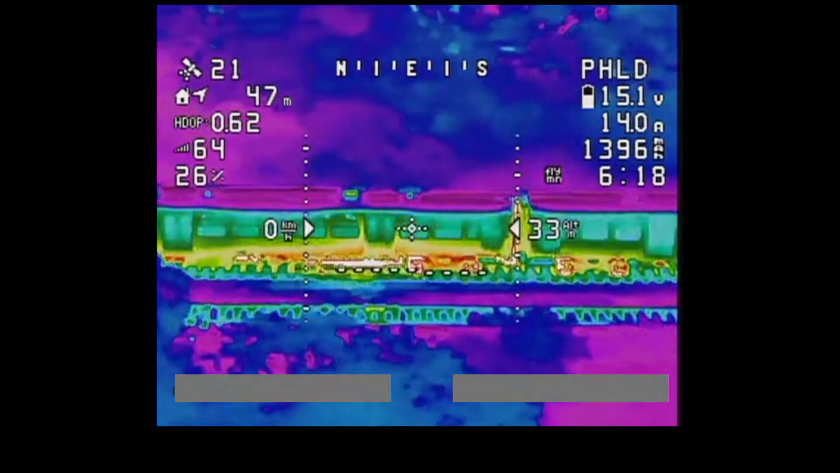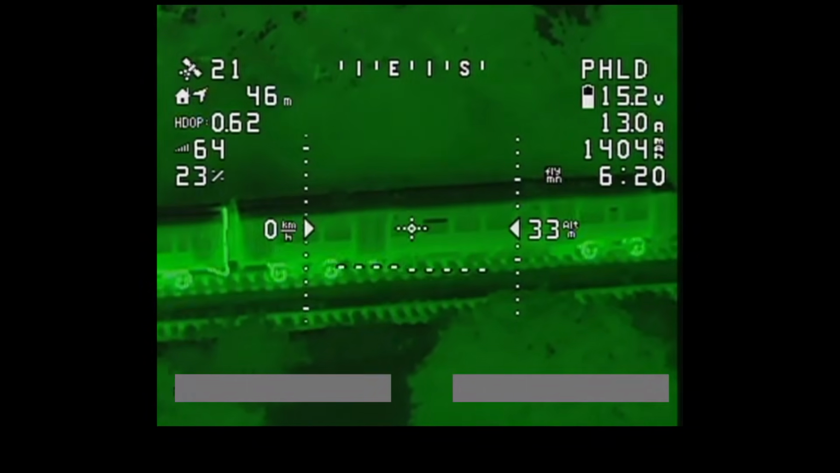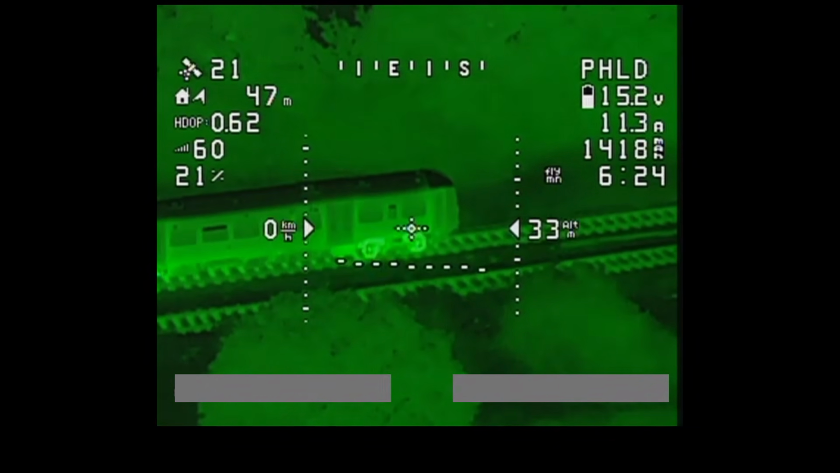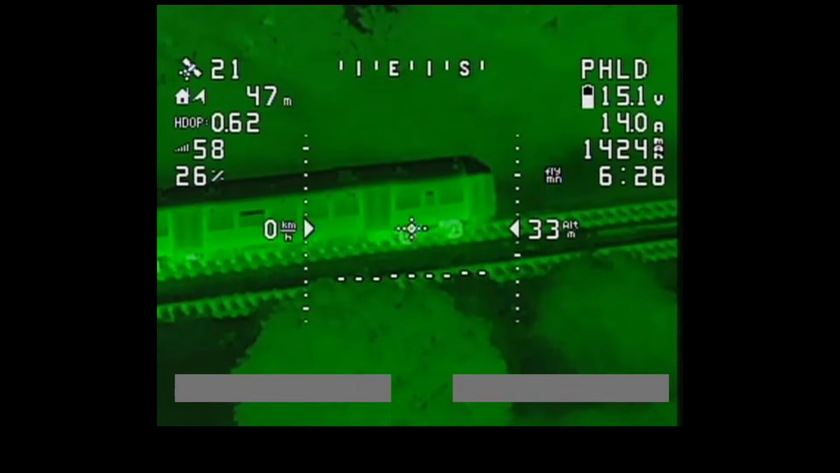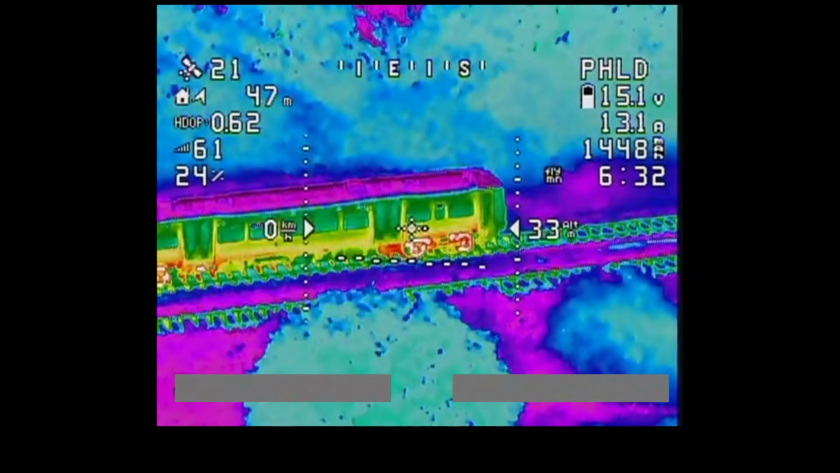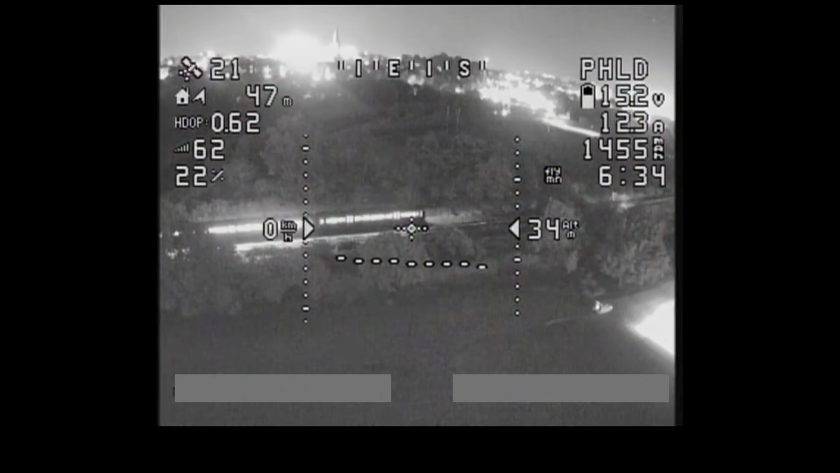So go back to the train there. Yeah, there's the green one. The green one does look very cool, doesn't it? It's proper military grade night ops looking view there. But yeah, in this particular use case, I think that colour palette there works very, very well.